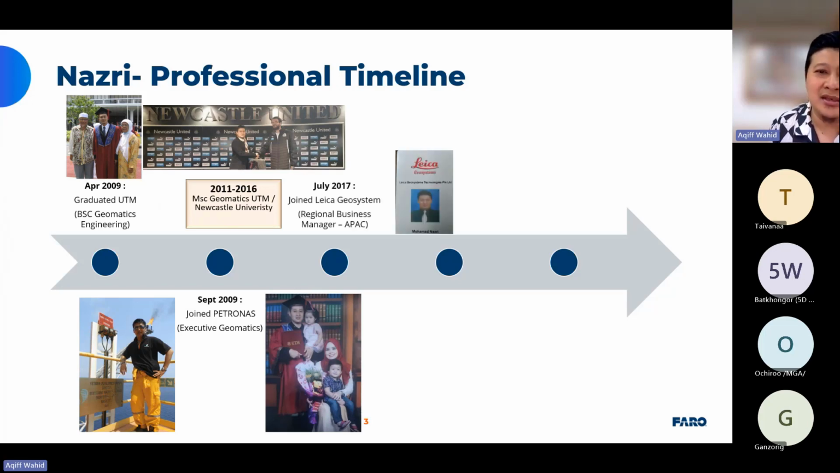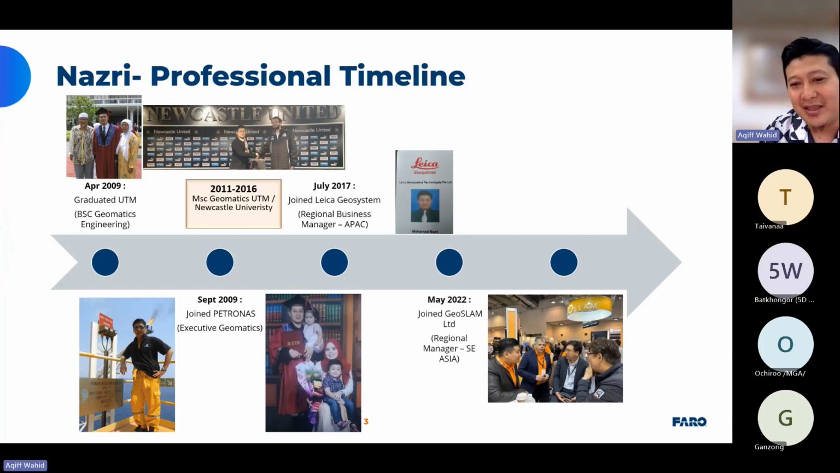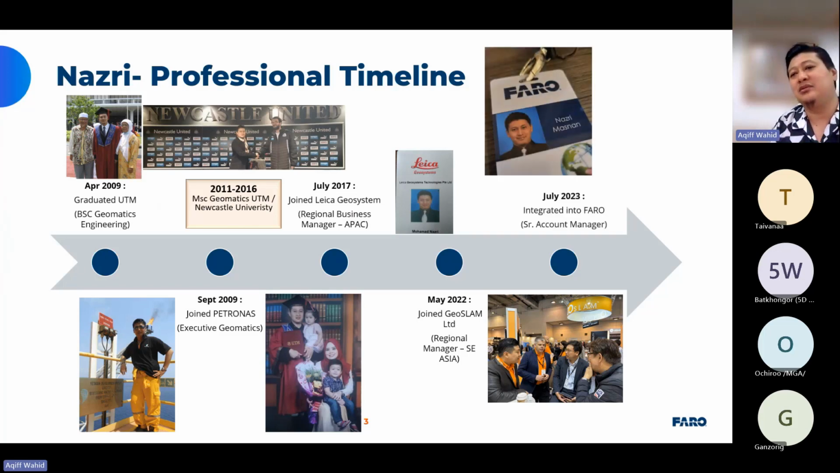And in 2017, I joined Leica Geosystems as a regional business manager in Asia Pacific, selling Geomax products. Then in May last year, 2022, I joined Geoslam. At the time, I was appointed as regional manager for Southeast Asia, including Mongolia.